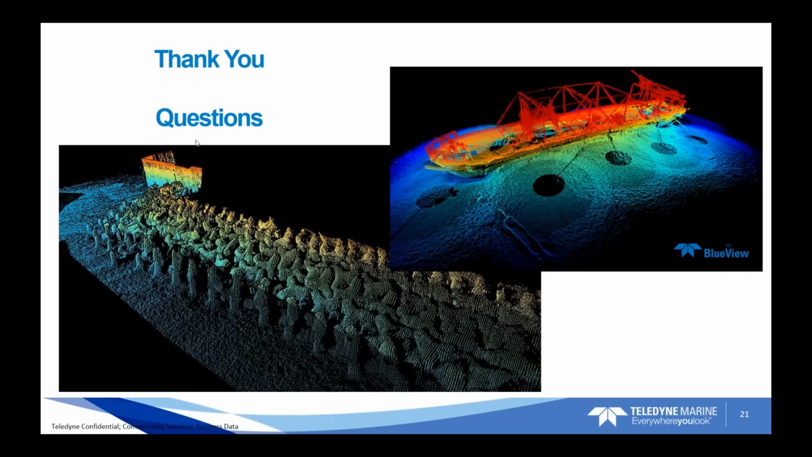We don't have any standard mounts for any motion sensors on that pole, but it definitely could be adapted to hold a motion sensor on the pole to compensate for any wobble or anything like that. But yes, that product is available.